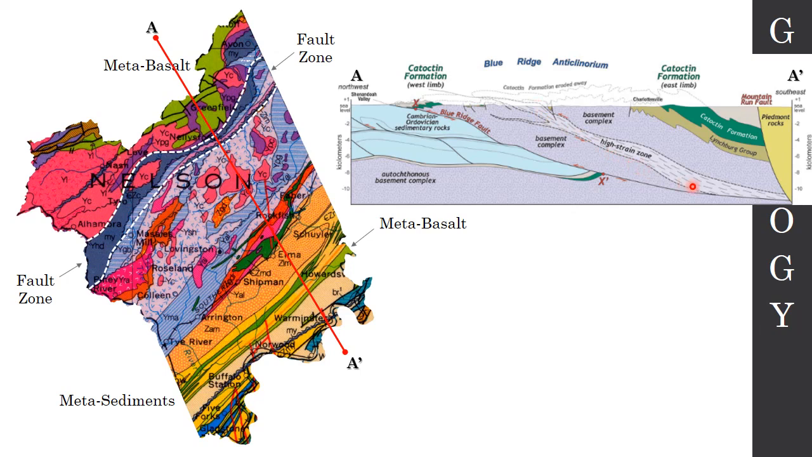You can see this high strain zone, that's the fault zone. Those are an area where there was a lot of strain on the rocks and they've been stretched out and deformed ductilely. On either side, we have the Catoctin Formation. That is that green unit that's over here. That's the metabasalt, okay? So there is a west limb over here and an eastern limb over here. Think of it, the anticline used to continue over this entire thing, and over geologic time, it has worn away and we're just seeing the middle of it. This is pretty much the geology of Nelson County.